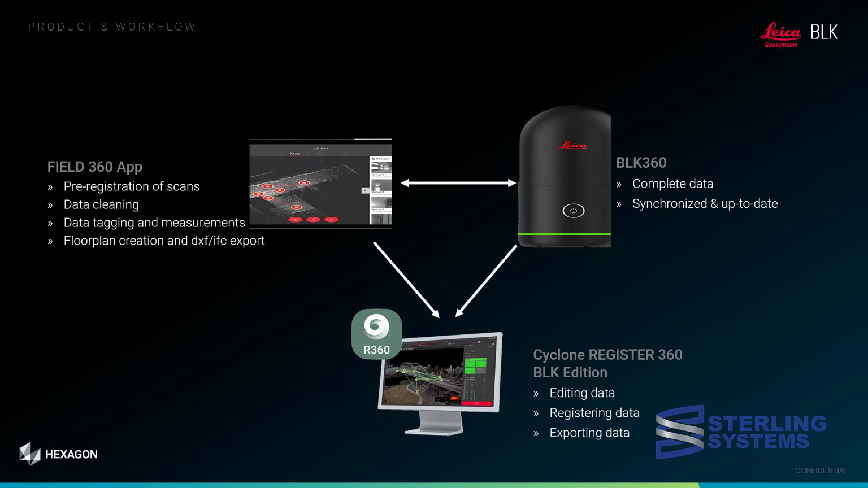Up on the top, you've got Field 360 on the left and the scanner on the right. They transfer data back and forth, so essentially you have two copies of the data right in the field. And then when you bring it back into Register 360, you can download whichever one is most convenient for you.